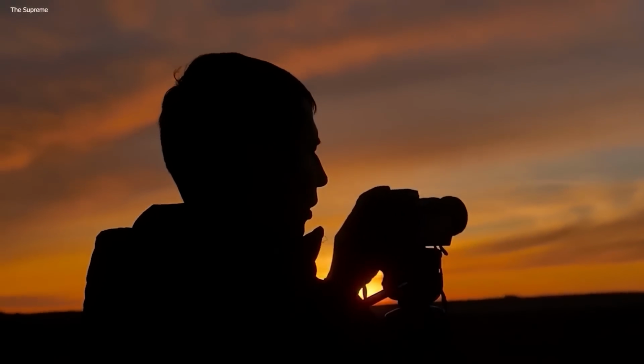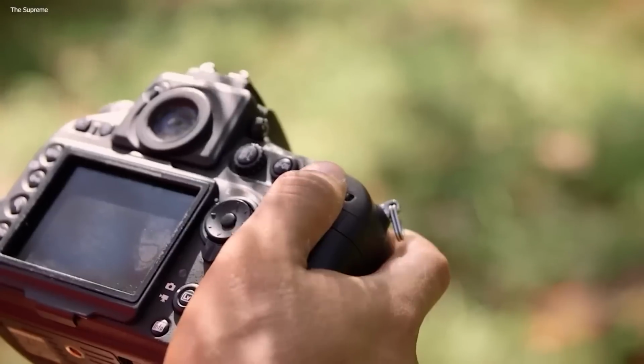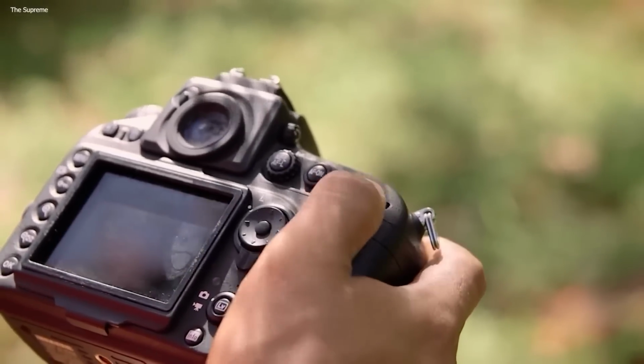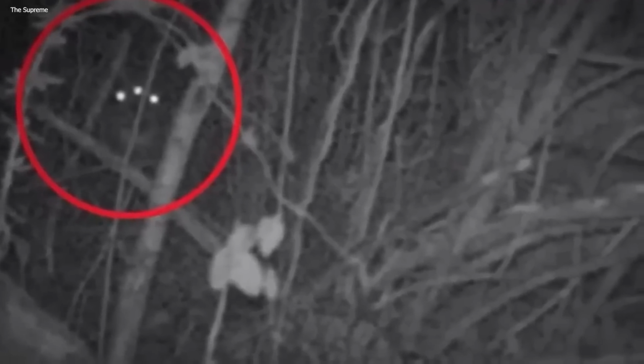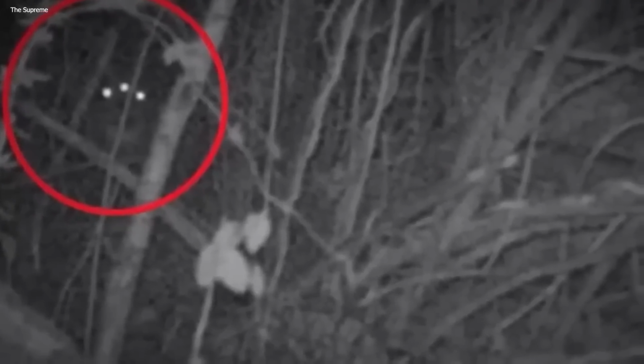They returned to see what they caught on camera. When they came to check what the camera had recorded, the friends were very shocked. And everyone who viewed this video was also shocked and horrified. There was a creature with 3 glowing eyes hiding in the bushes. It looked very unfamiliar and scary. It held the operators and viewers in suspense and terrified them.